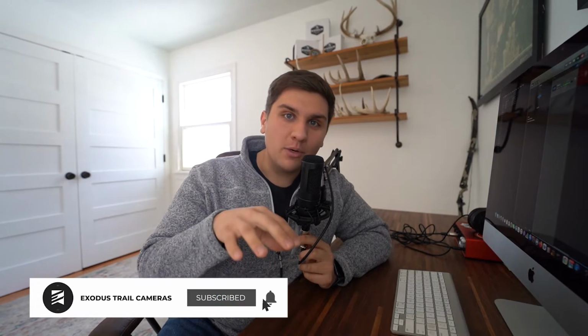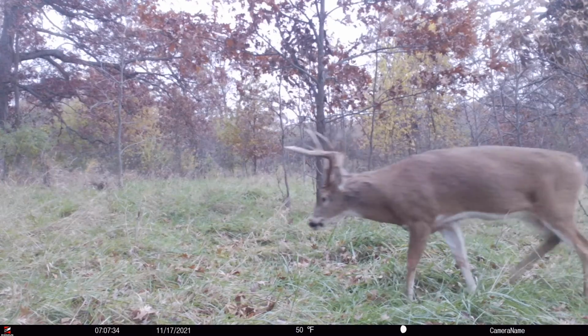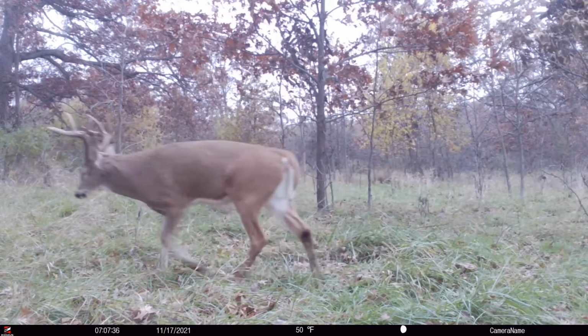All right, we've all seen on social media, in a Facebook group, or we've sent a text message asking, how old do you think this deer is? Although it might be one of the most asked questions from deer hunters, can we all agree that precisely aging deer from a single trail camera picture is impossible? But what can we gather and learn when looking at data to age deer?